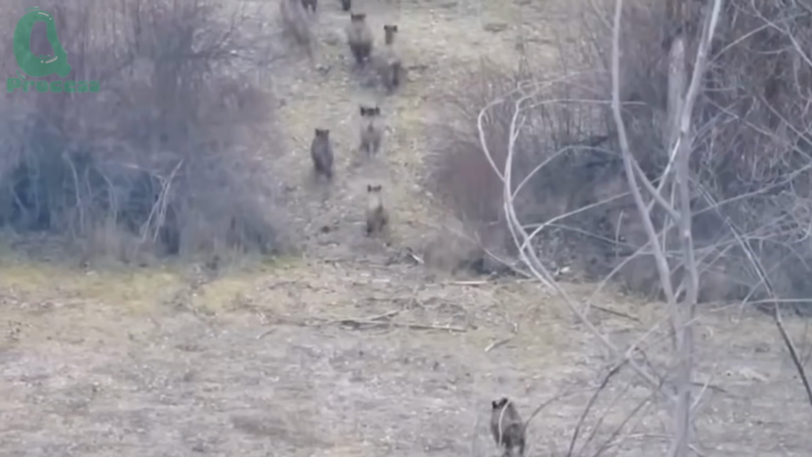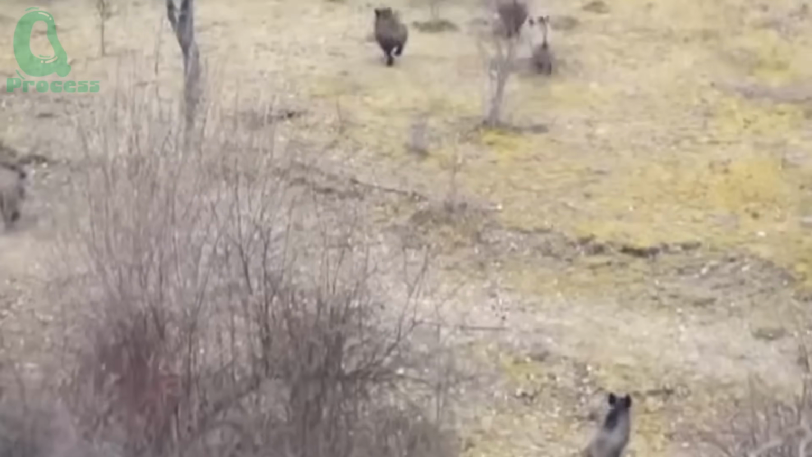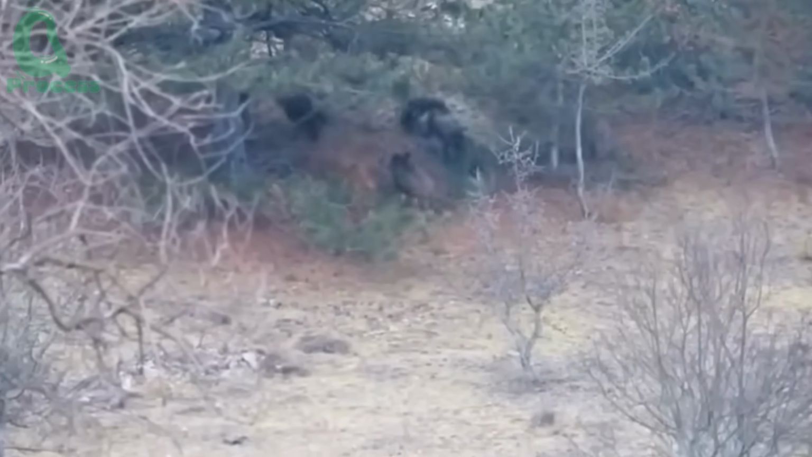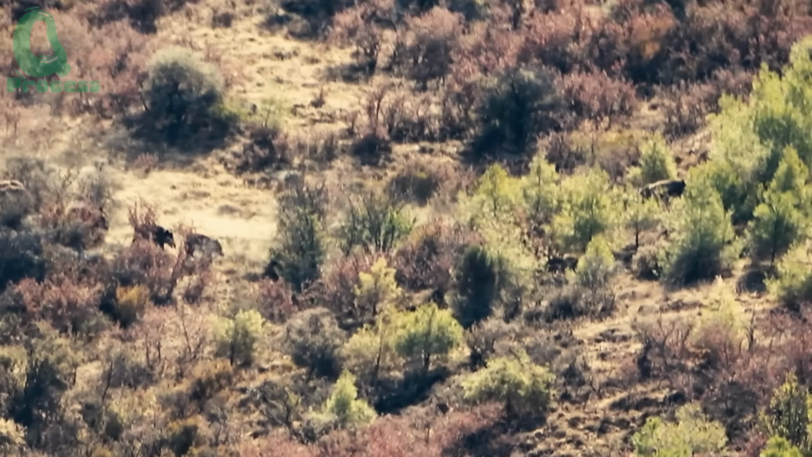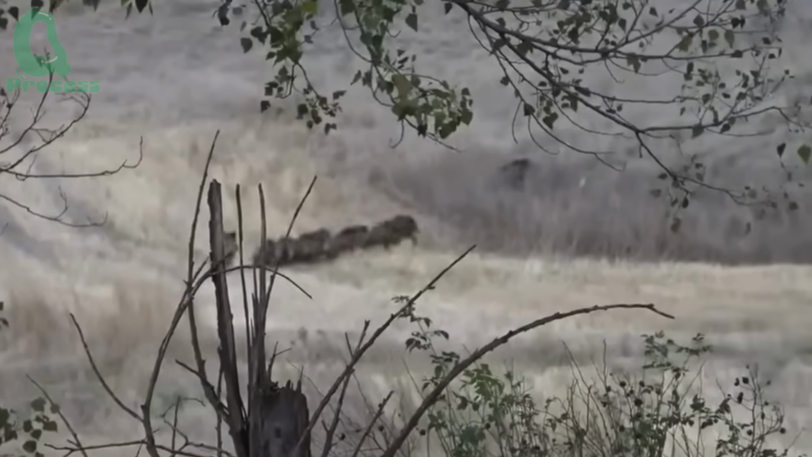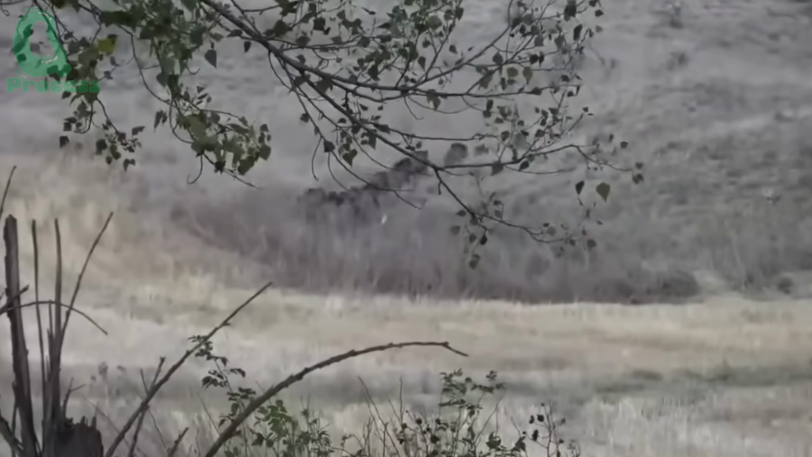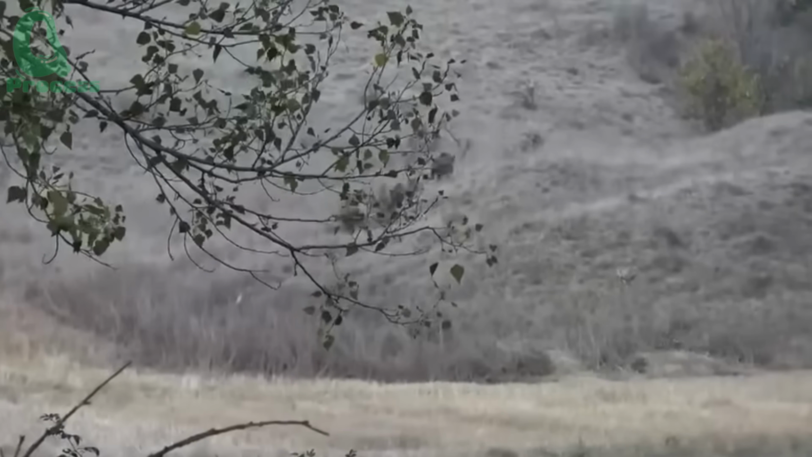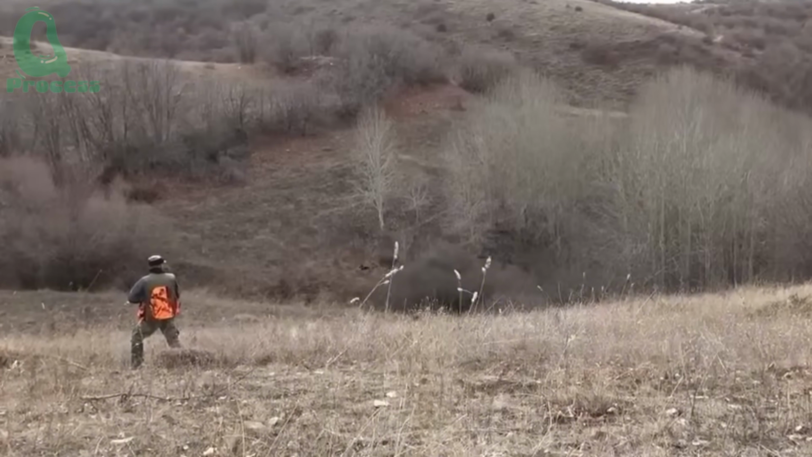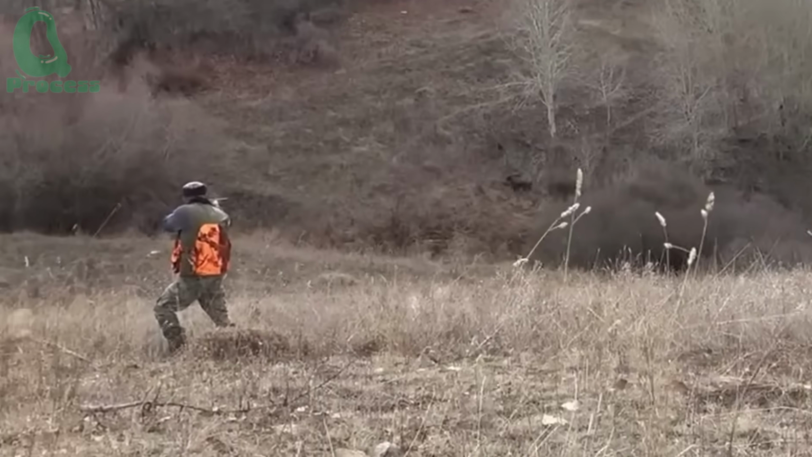On the other side of the hill, another group of hunters suddenly spotted a herd of over 20 wild boars fleeing in a panic. Without hesitation, they pulled their triggers, but the first shots missed. The boars didn't slow down. They crashed into the underbrush, vanishing in a flurry of snapping branches and rustling leaves. The hunters pressed on, following the trail.